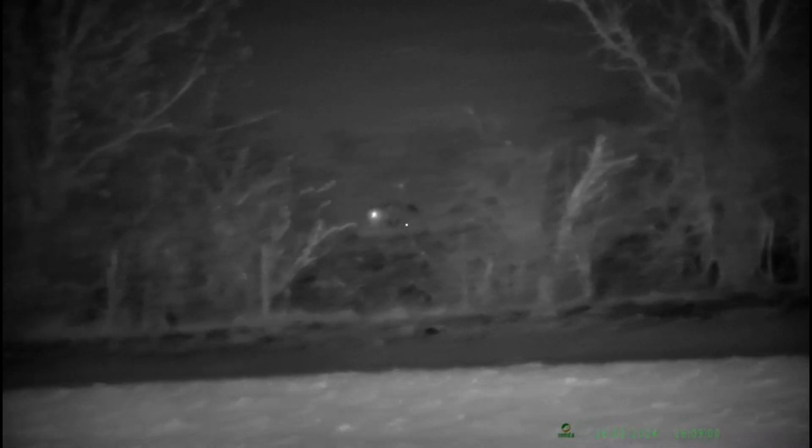He's coming into the pipe. Just down here, we've got sting pipes. You can see all the feral pigeons we've put out that we shot on the previous video. So this guy's coming in for an easy meal. Here he is.